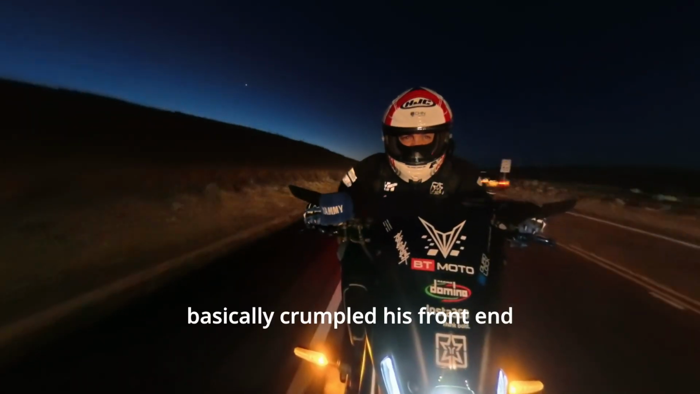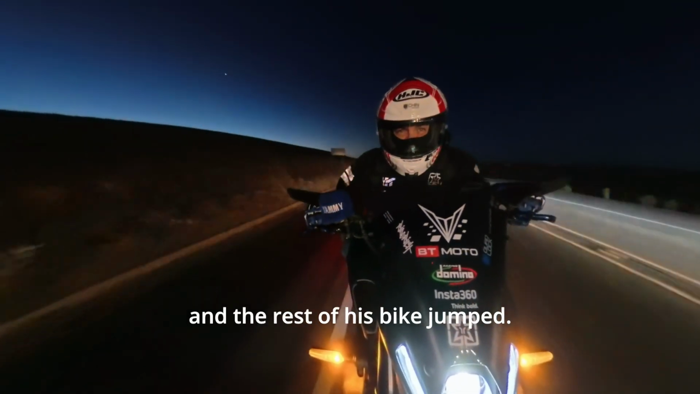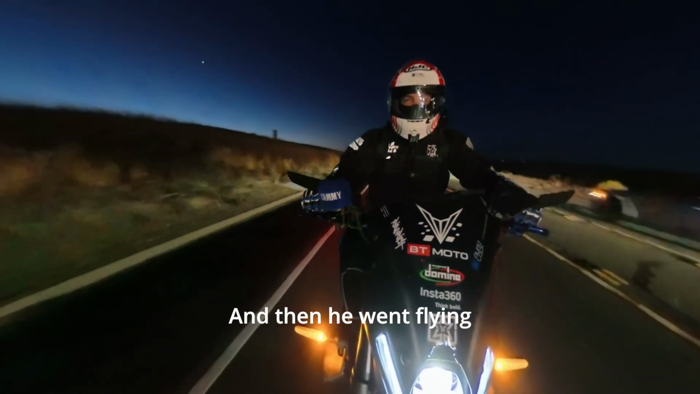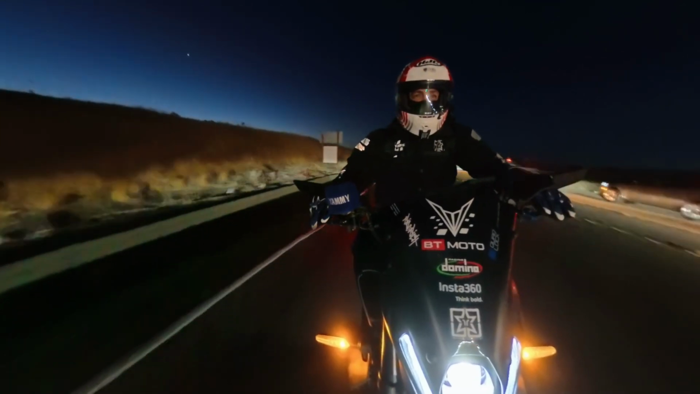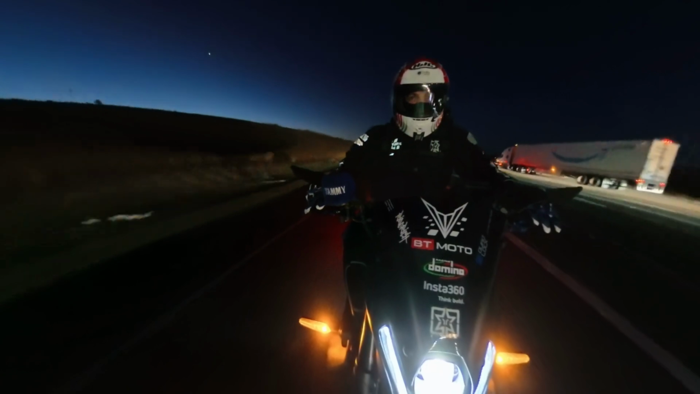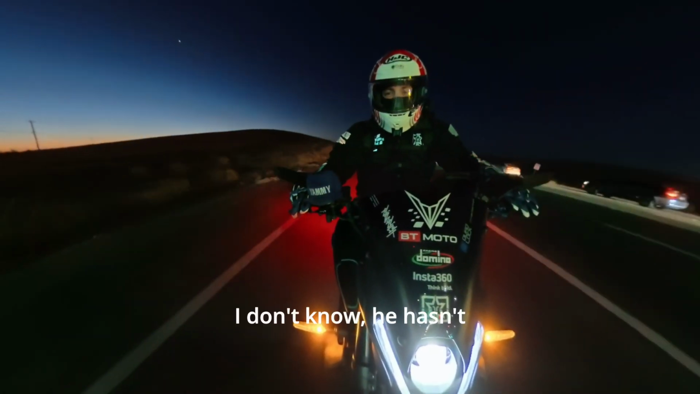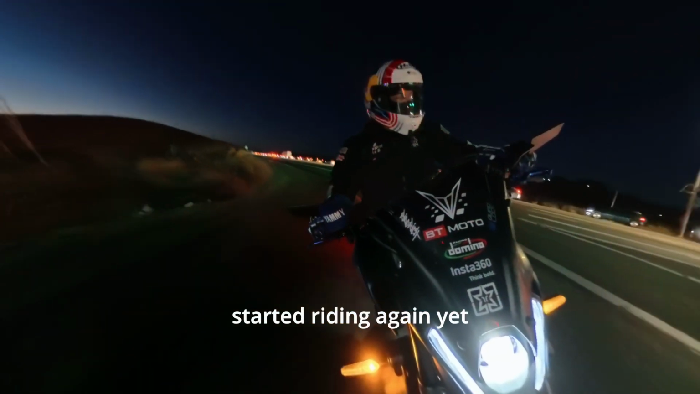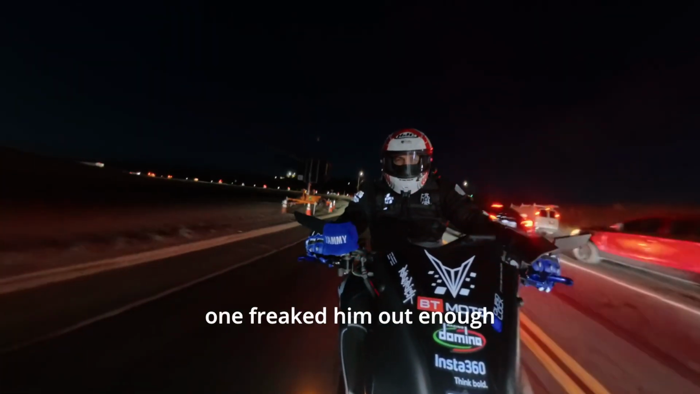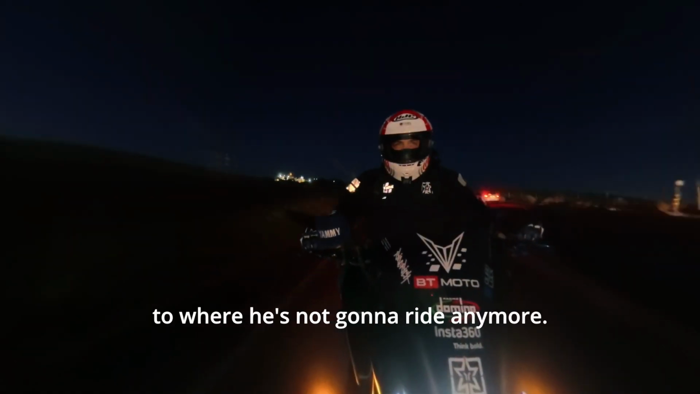And he said he basically crumpled his front end and the rest of his bike jumped him. And then he went flying down the freaking freeway. But yeah, it messed him up pretty bad. He's got pins and stuff in his arm. I don't know, he hasn't started riding again yet, and he's not in any big rush to get a bike, so I don't know if that one freaked him out enough to where he's not going to ride anymore, or